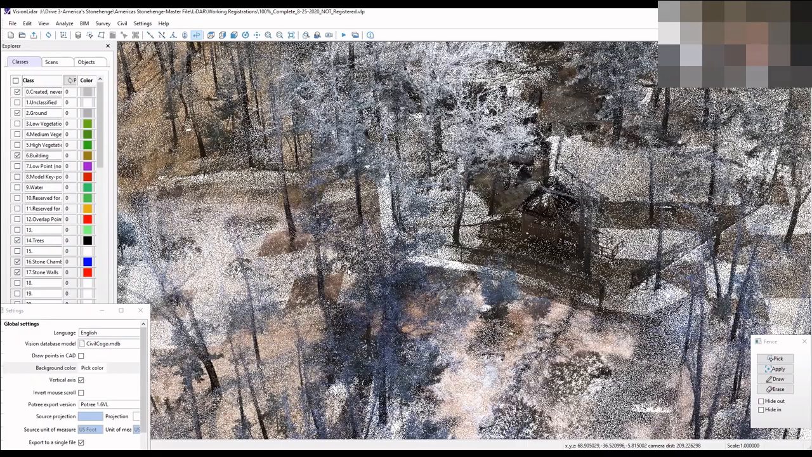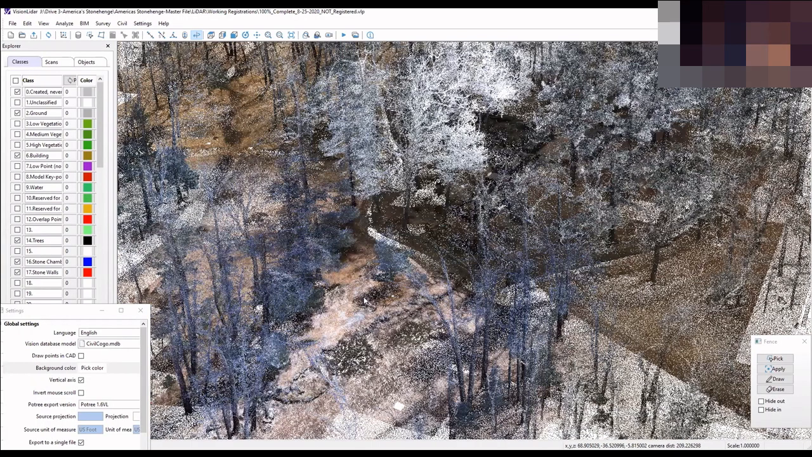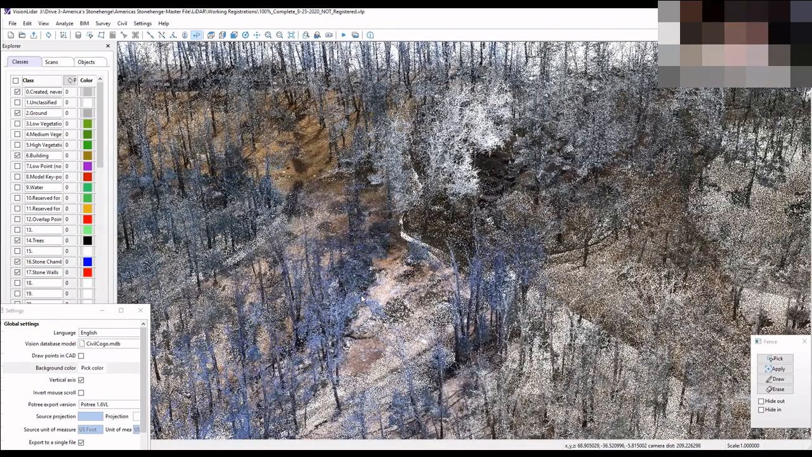That's pretty awesome. That's amazing. I think that's better than a lot of LiDAR I've seen. Well, so here's the difference. I'm 6 feet off the ground.